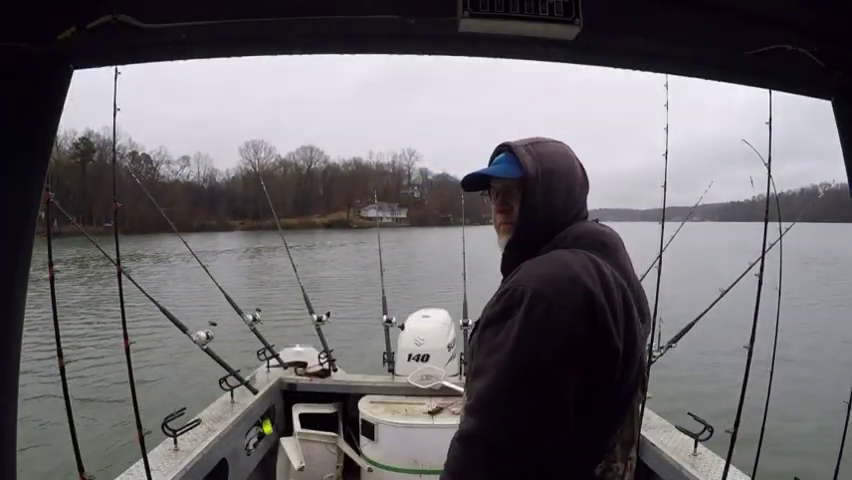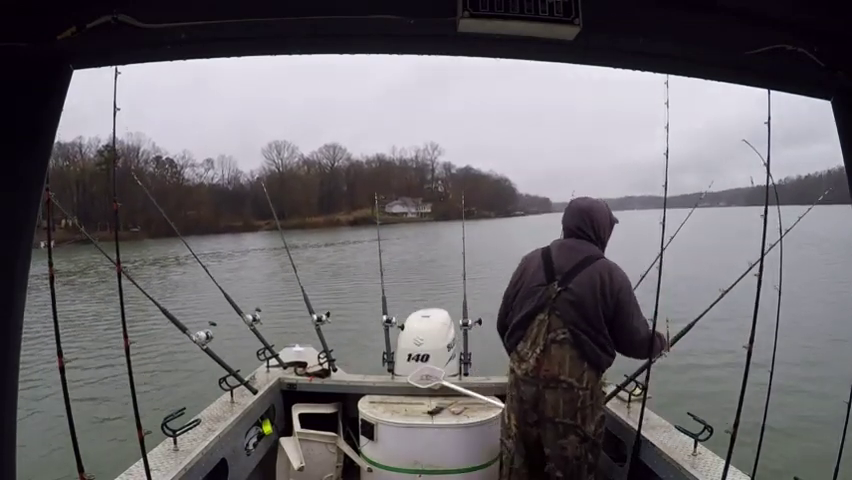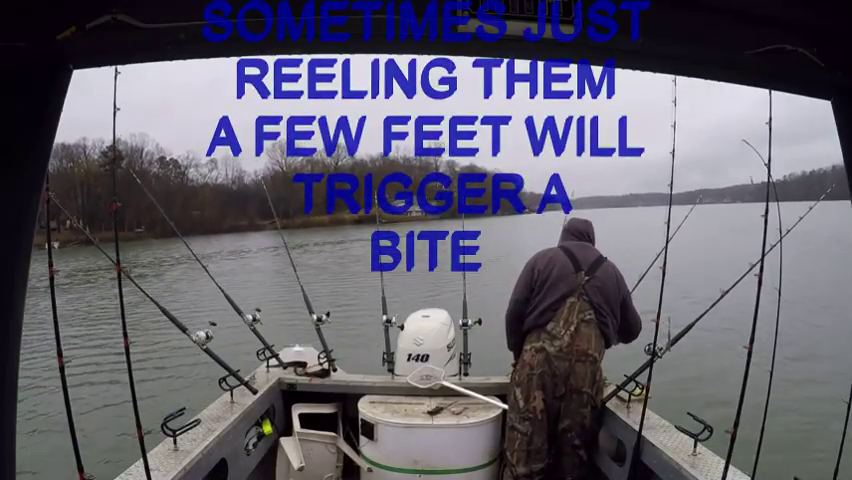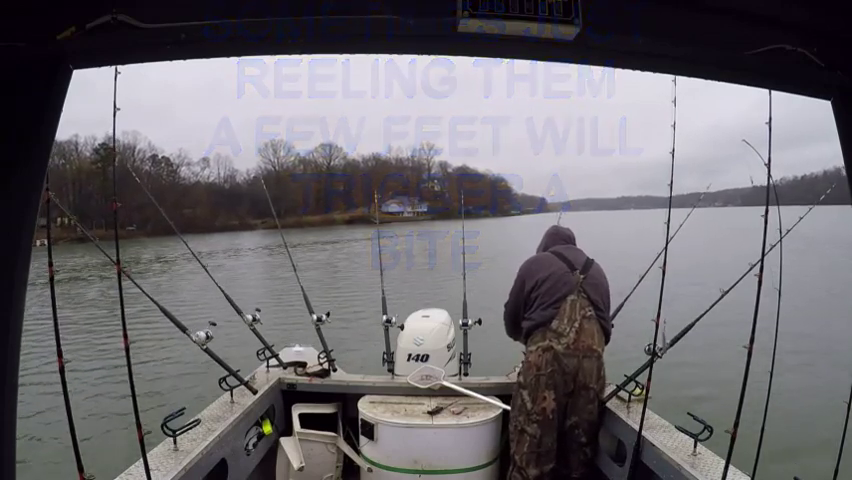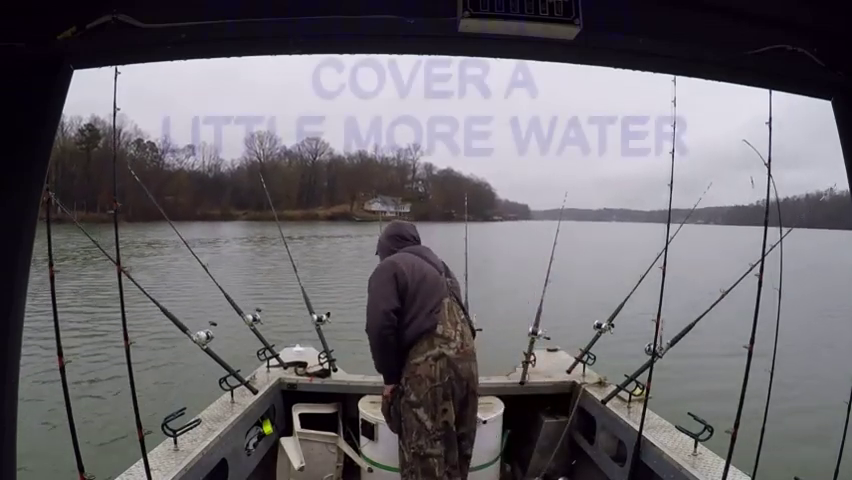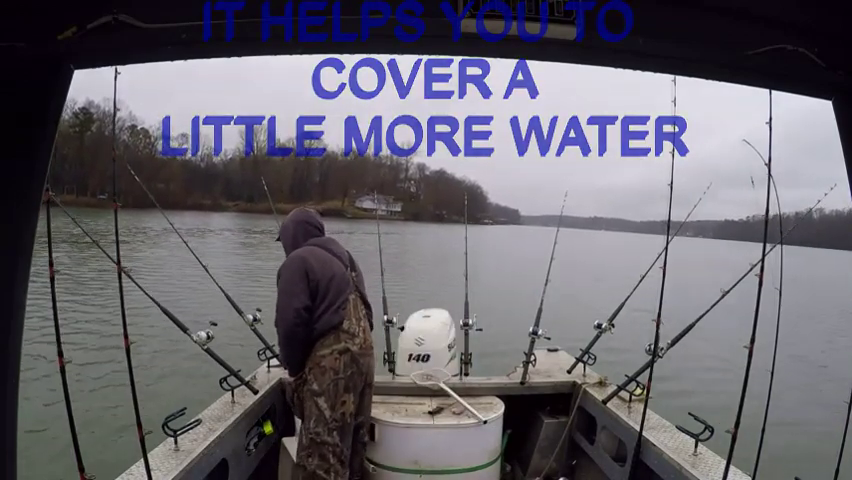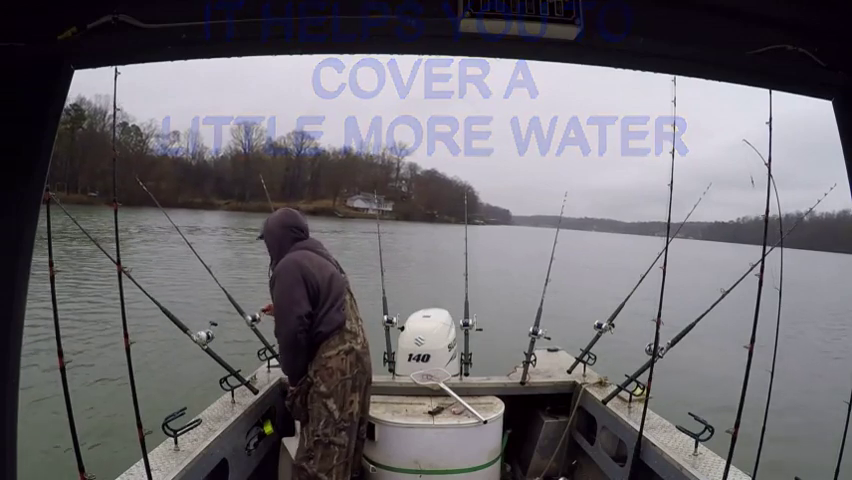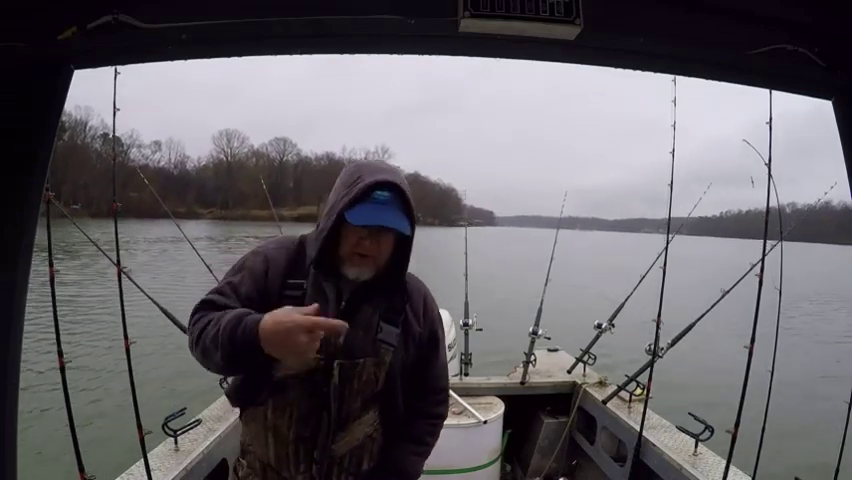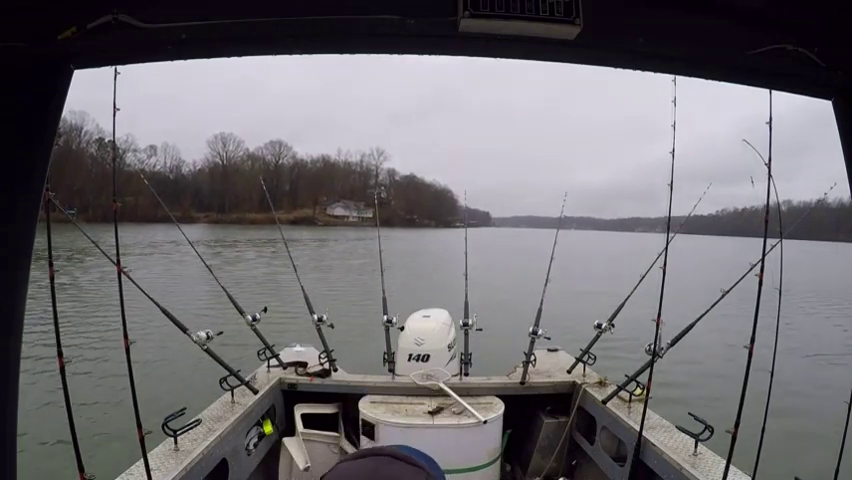Like I say, I know I got pods of fish out here. So let's just get the bait to move a little bit. About 10 feet. See if we can't drag it into one of them. It's just an old mud flat, so I ain't got to worry about reeling it into a snag. So we'll move them, let it set for another 15-20 minutes, and then do it again.